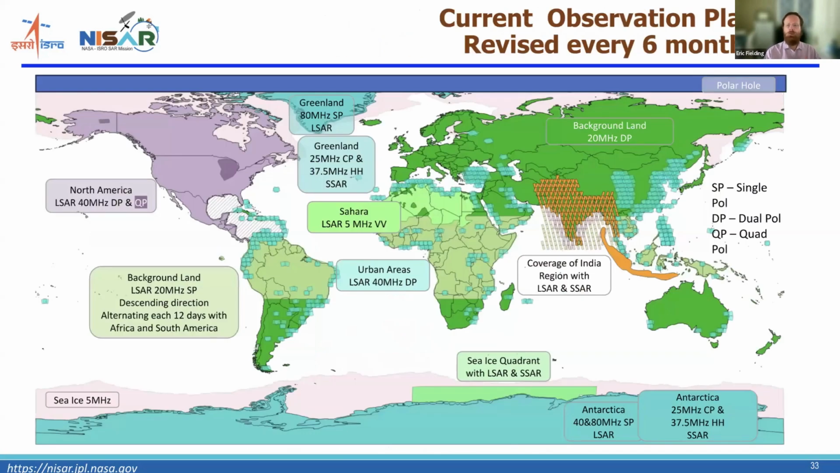This is the map of the planned coverage. As I mentioned, the 40 megahertz mode is going to be operated over North America. This purplish color, with the dark purplish color being the quad pole or four polarizations. There's this area in the Midwest agriculture area, and also an area up here in Alaska that are going to be operated in quad pole. And then the blue color,